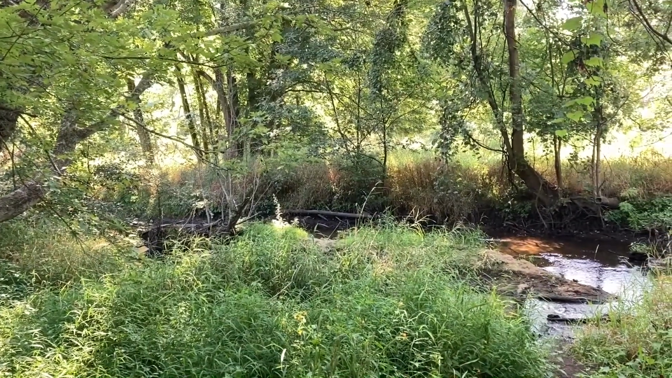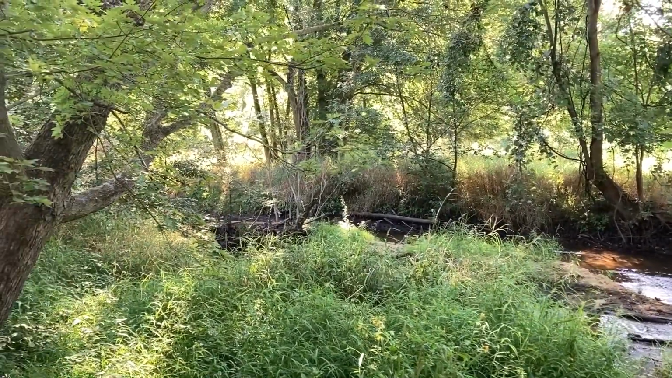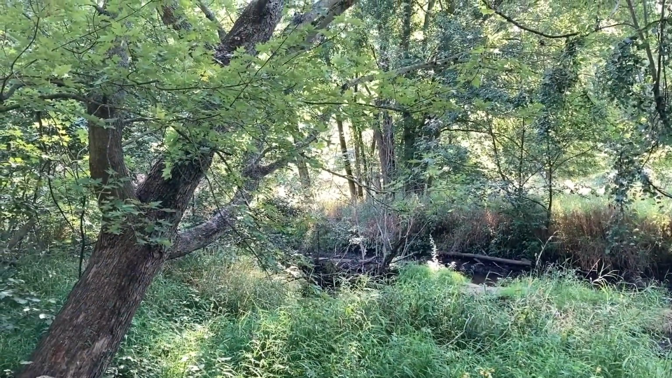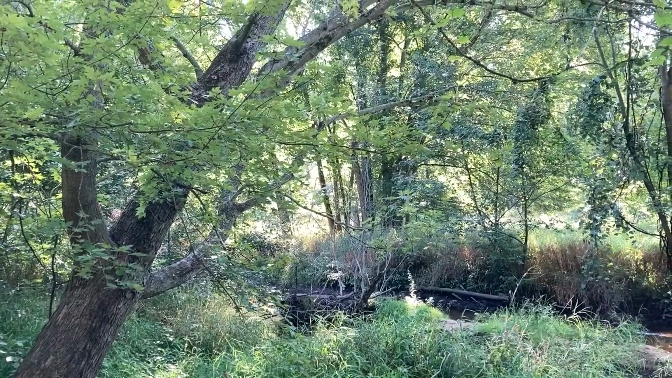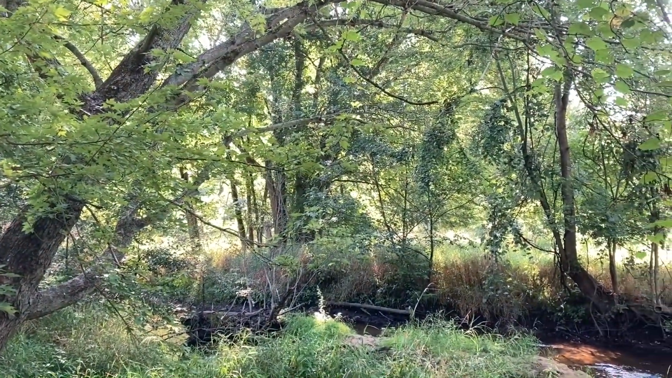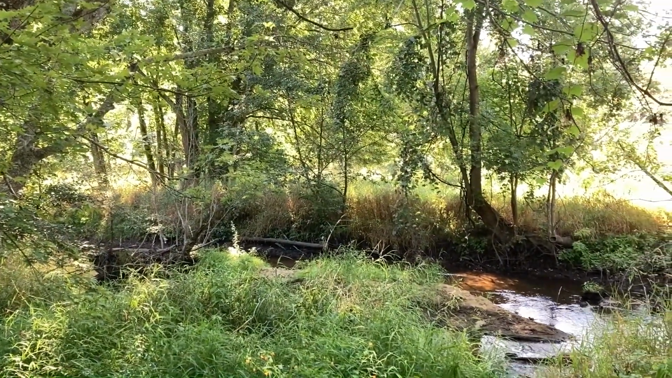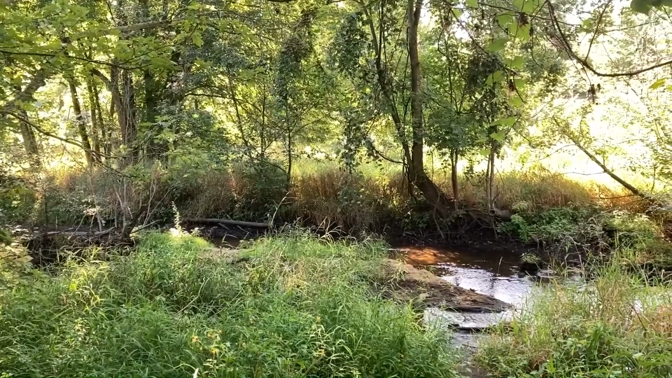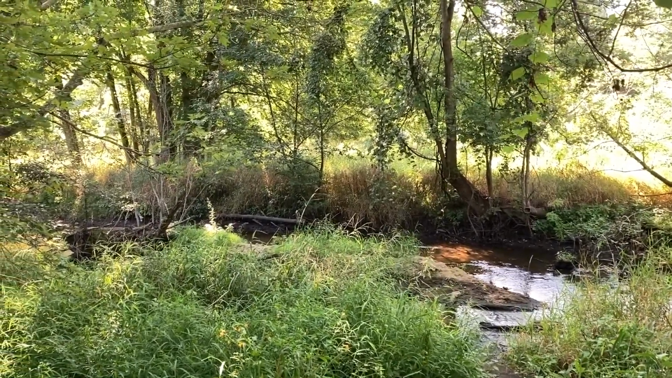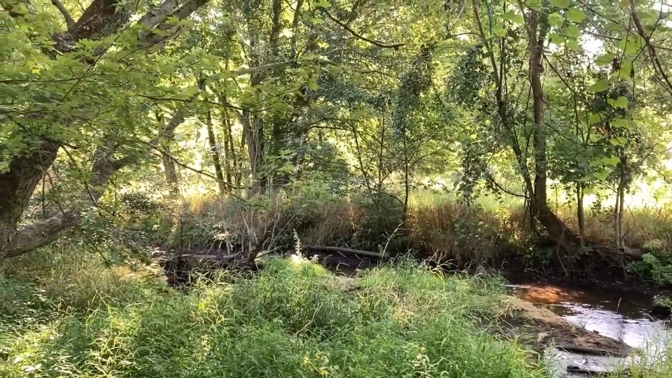So I've come upon a view of the creek, and I want to capture it because I think it's a nice, peaceful setting. So how do I go about doing that? So the content of my shot is going to be this landscape in front of me with the tree to the left, curving overhead, creating a natural arch, and then the creek is primarily in the right side, but going through the shot as well.